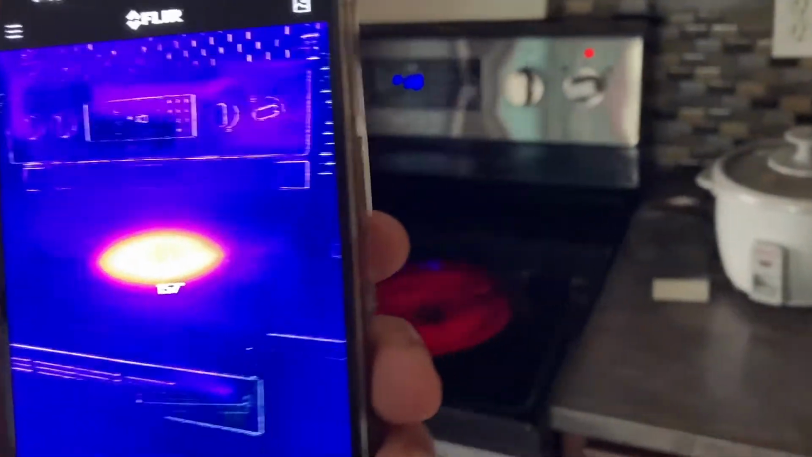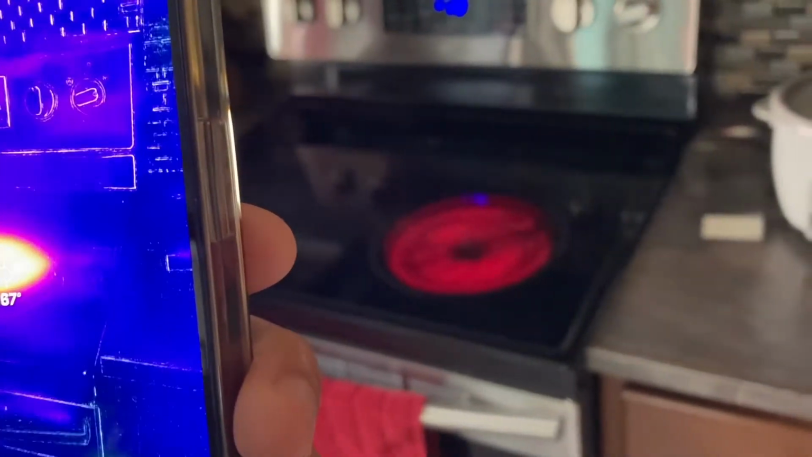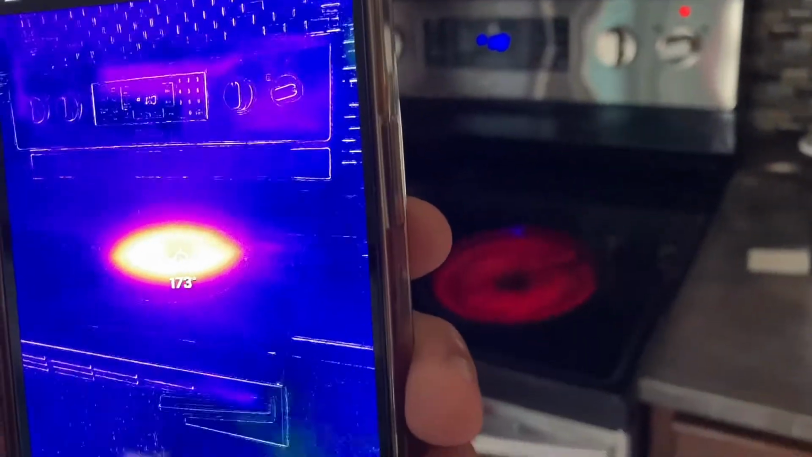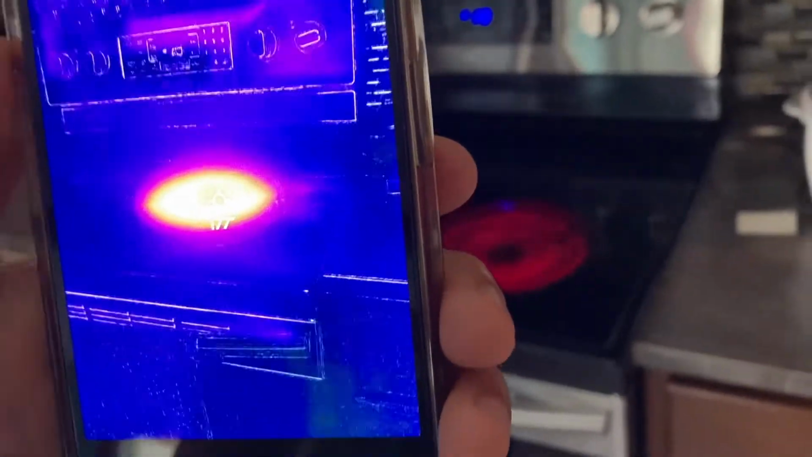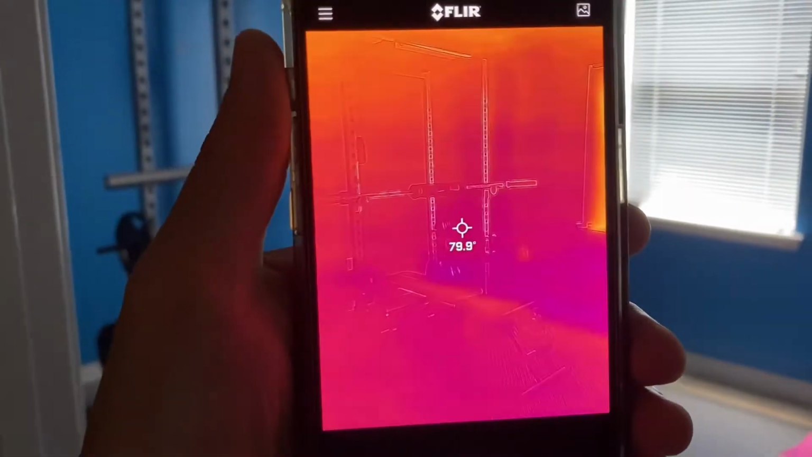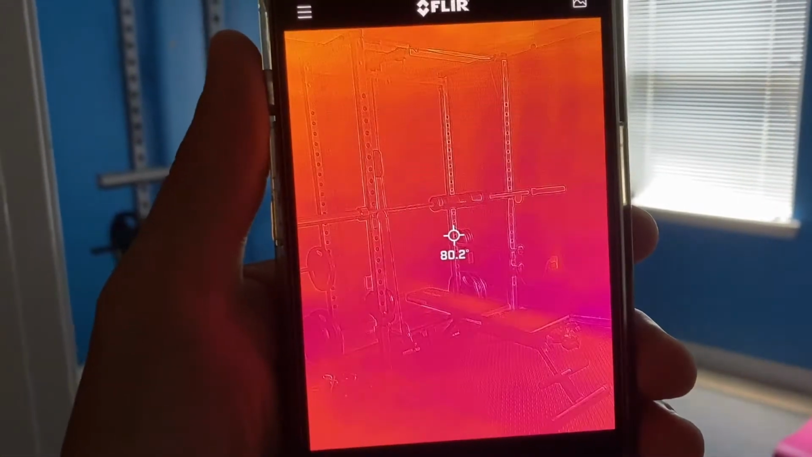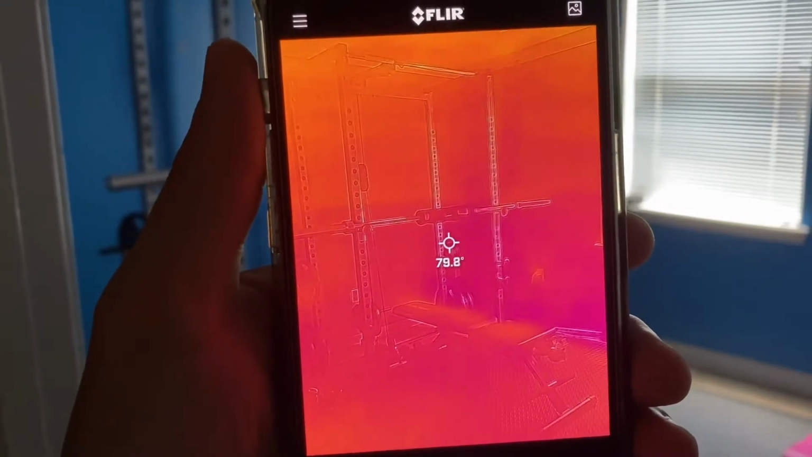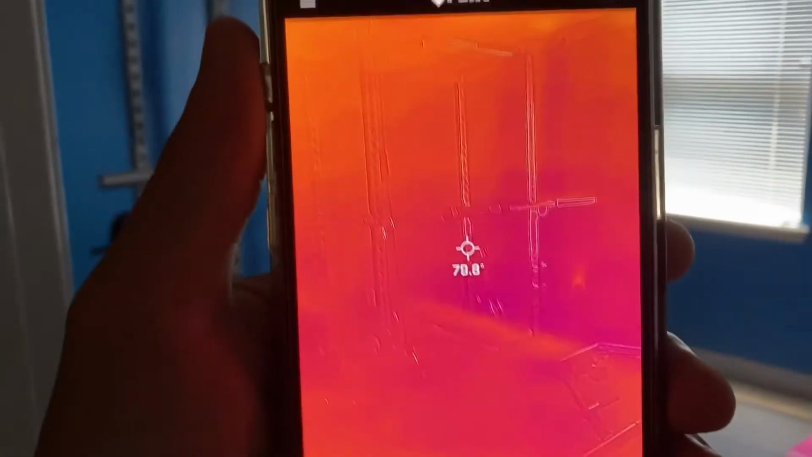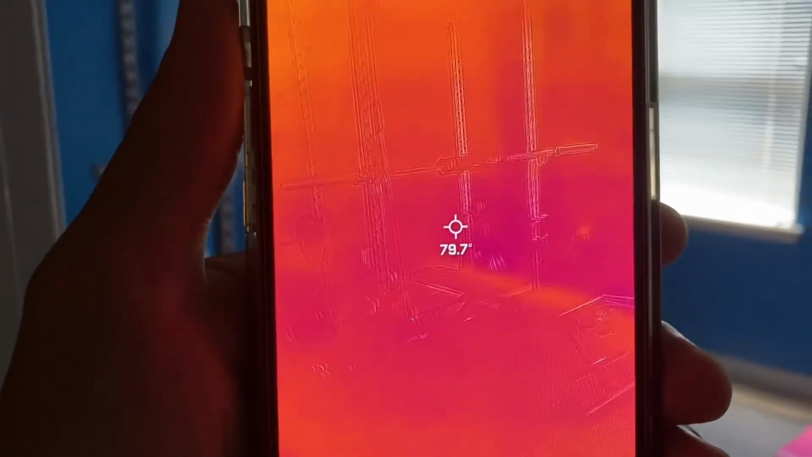This is what it looks like in real person view and thermal imaging view. Let me split the screen up so you can see it there. So here's my gym room, and as you can see here, this is what the thermal imaging camera looks like. If you want to improve the visual image that's overlaid with the thermal image, you definitely need more light. So just look at how this looks right now. It's kind of foggy, kind of vague. You can kind of see what's going on.